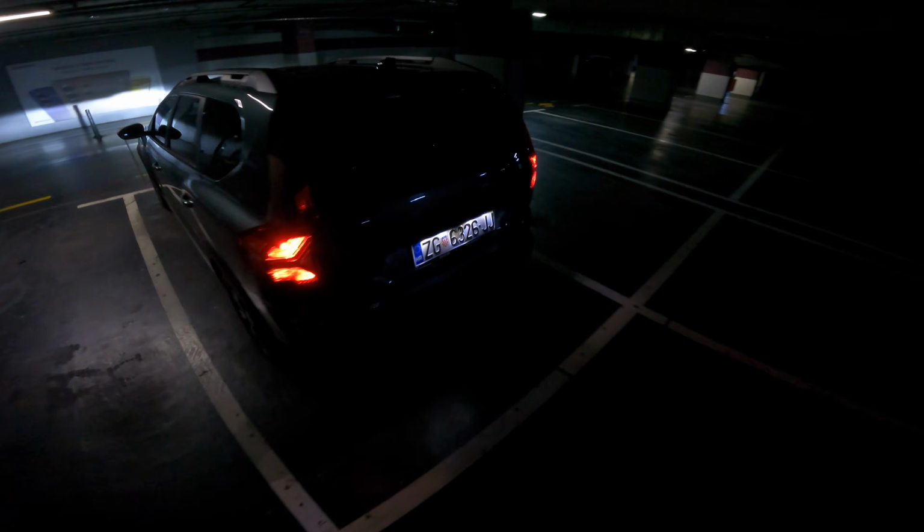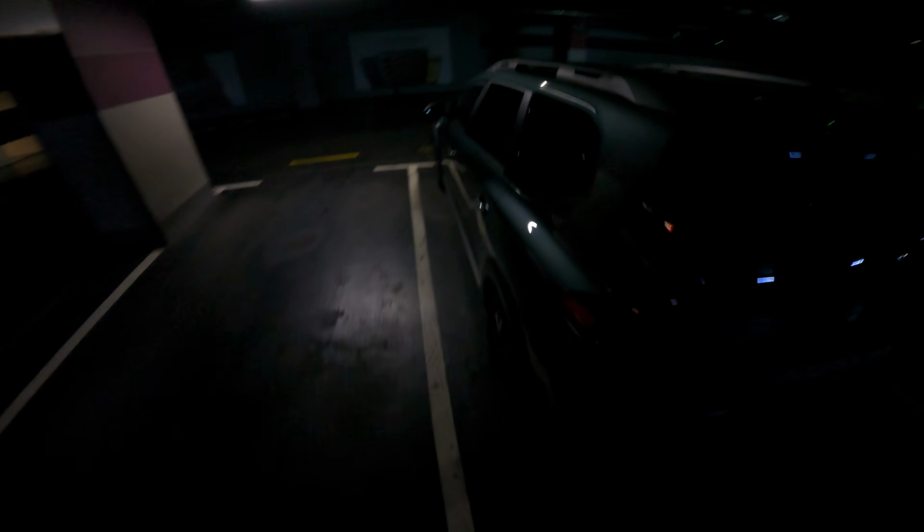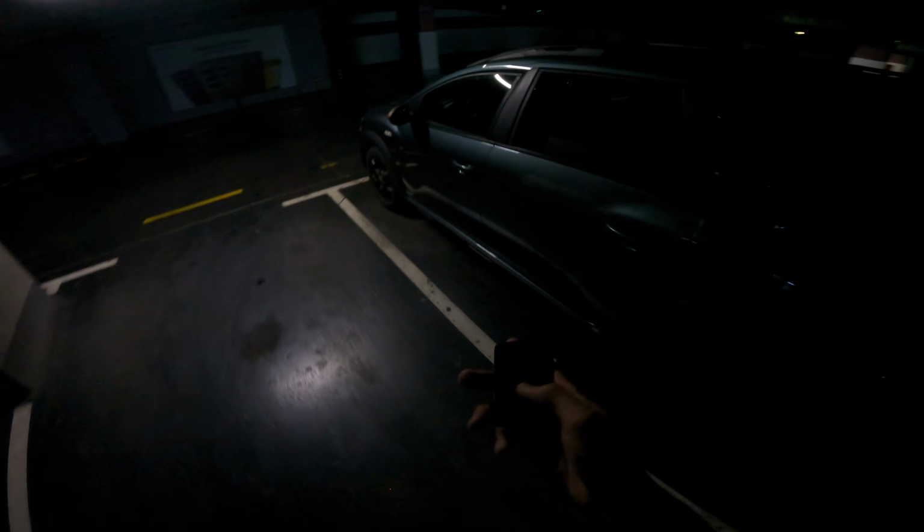Okay, I haven't opened the cargo space, I realized, but it's not like you can see a lot. I mean, the seats are folded, the second row, but I just like to have it closed so someone doesn't try to break in, although that's not very likely to happen in Croatia, but safety first, right?